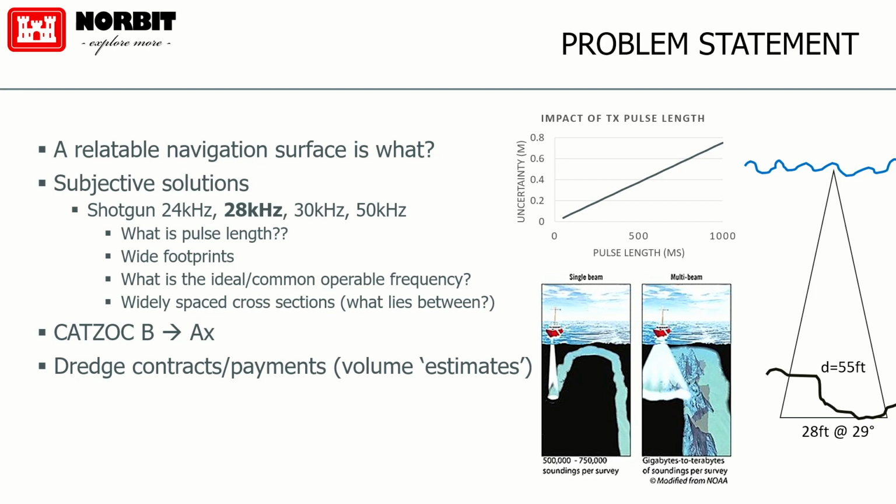The other side of it is we can't make a pancake low-frequency transducer and efficiently mount that on a boat. It's going to be huge, right? So we've got these beam angles that are massive, and the effective footprint, so 55 feet of water gives you a footprint size of 28 feet. Well, now the question is where's the bottom in there, right? What's reported? Is it going to the center of the beam? Whatever depth it gets will be reported at the center of the beam, but maybe the depth is coming from over here. Maybe the depth comes from down here, which is the right depth, right? So that's further increasing the uncertainty.